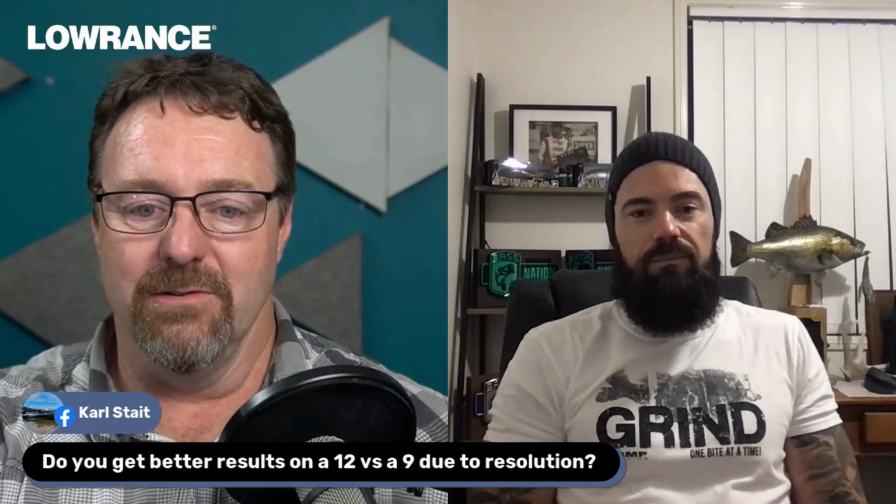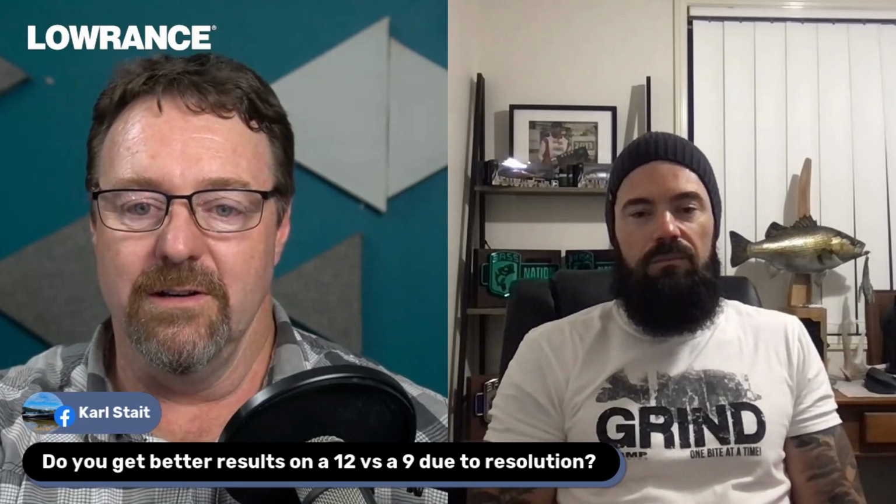Do you get better results on a 12 versus a 9 due to the screen resolution? Resolution is not much different, but obviously the bigger the screen, the easier it is, and the further out you can set distances, because the image is physically bigger for you to look at. That's about the main thing. I run a 9 and it's clear, and I've fished with my mate Kenny who has the 12, and I didn't see any difference.